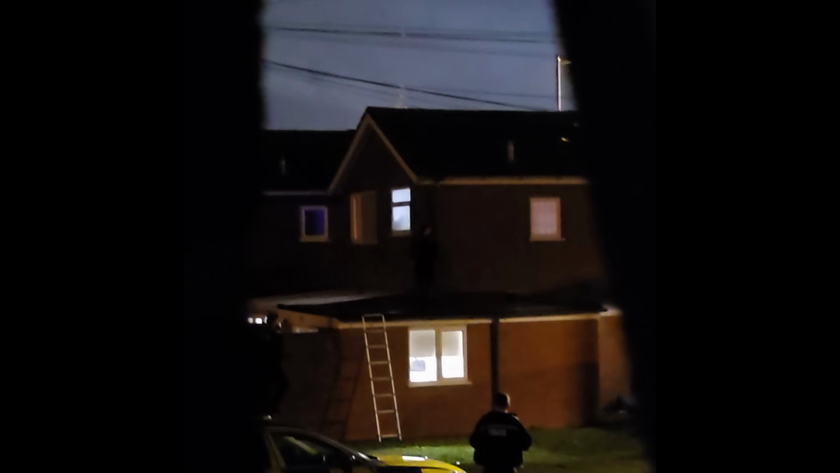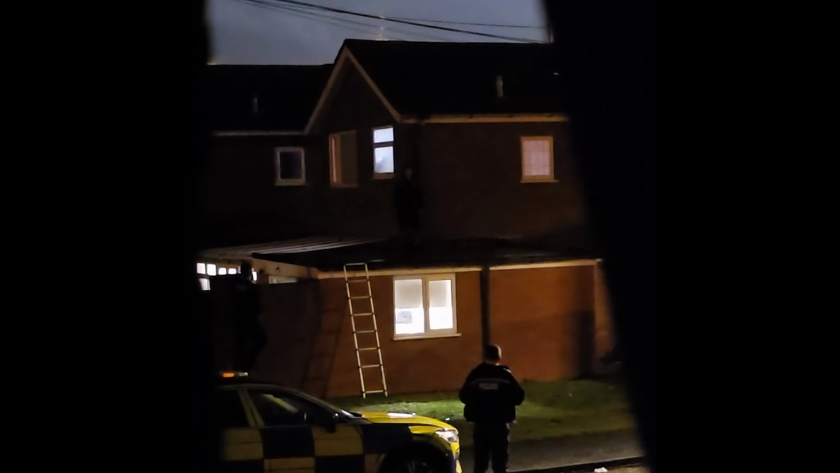In these clips here, you'll see what I mean. There was something kicking off. I couldn't really see what was going on. I initially thought this ladder was here and that one of the police officers had climbed up onto the roof of this house here. What I will say is the phone camera can see more than I can with my eyeball.